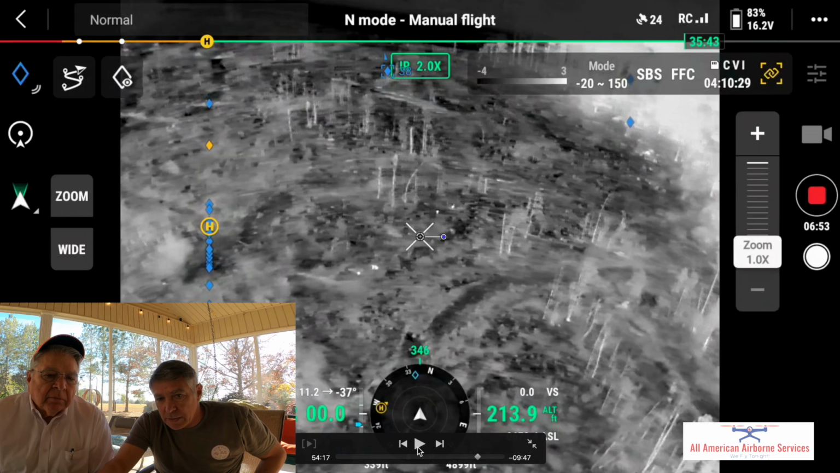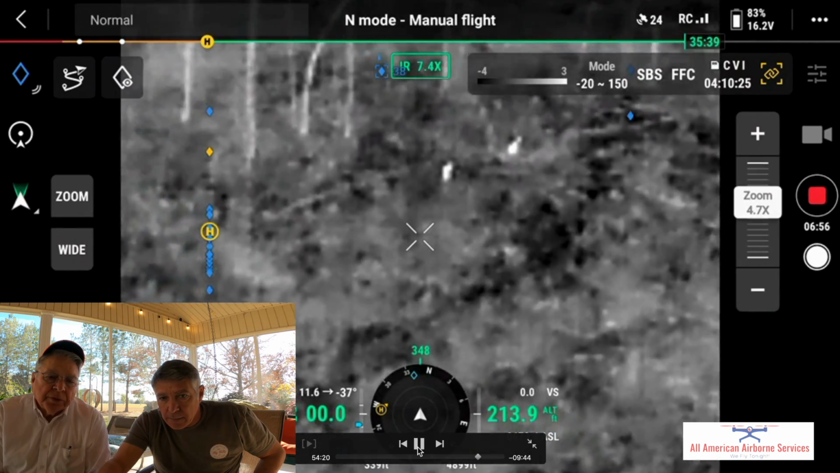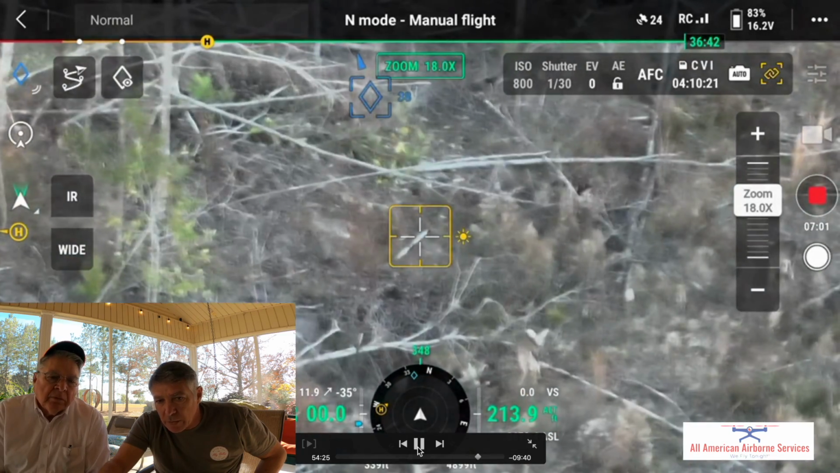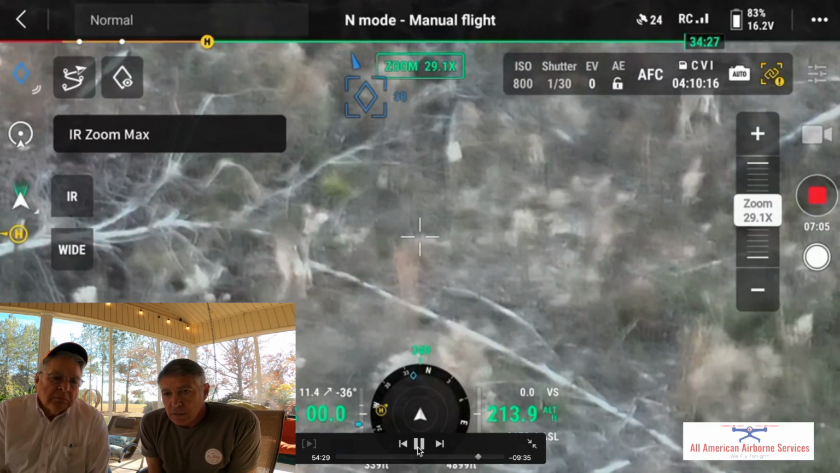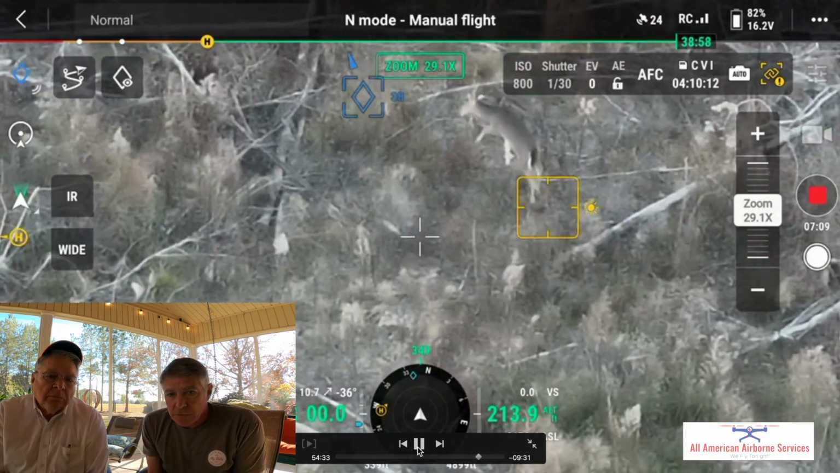change batteries real quick. So now I've gone back and changed batteries, and now I'm back. And you got 5 deer in on 6. So now we are at pretty close to where you're at. Right. Okay, this is just south of 8. So these are the 2 yearlings that have made it up close to the food plot.